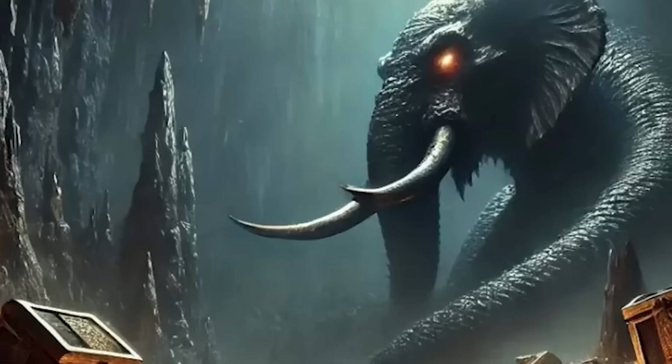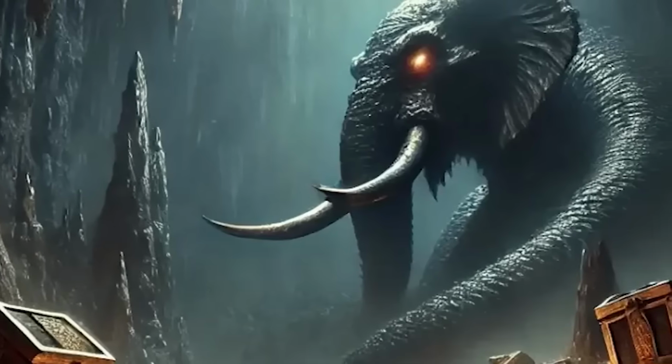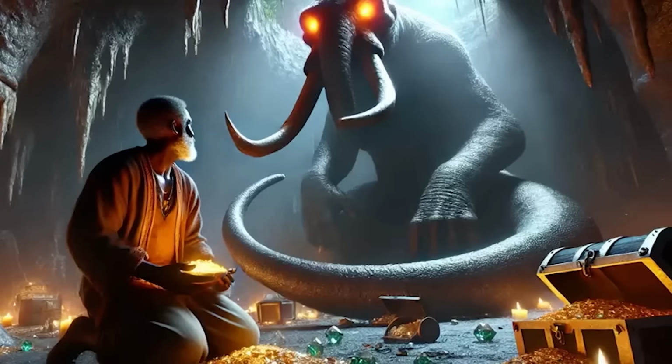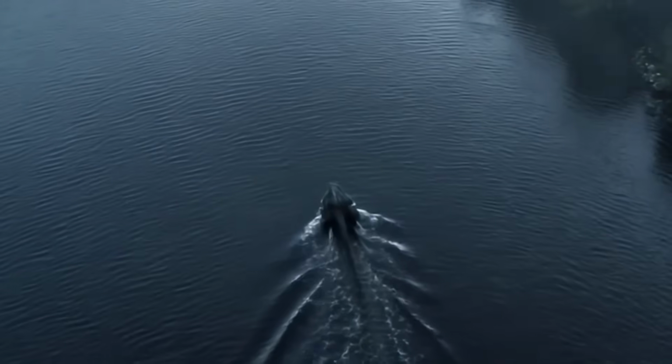According to legend, the Groot Slang was created by the gods, but the creature was just too powerful and intelligent. To correct their mistake, the gods split it into separate species, snake and elephant. But one Groot Slang managed to escape.